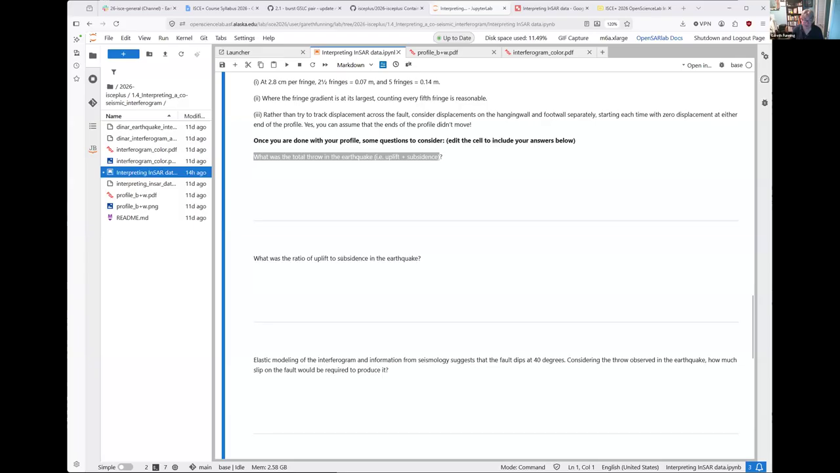The ratio of uplift to subsidence, how many parts down per part up? Maybe express it as a ratio. 0.13, 14%. That's like 1 to 7, right? 7 down to 1 up. I think it's more like 8, maybe, or 8.5 to 1, something like that. But yes, those sorts of percentages are the right kinds of numbers, I think.